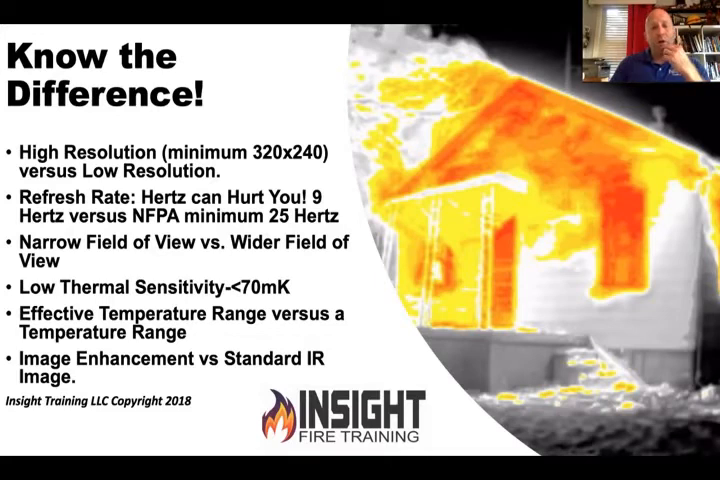Some of your decision-making cameras are anywhere between 30 hertz to as much as 60 hertz or faster. Your situational awareness cameras are as low as 9 hertz. Okay, the NFPA minimum is 25 hertz. 9 hertz. Hertz can hurt you. And what that means is 1 hertz is 1 frame per second. The human eye sees around 25 hertz. That's why the NFPA minimum's that.